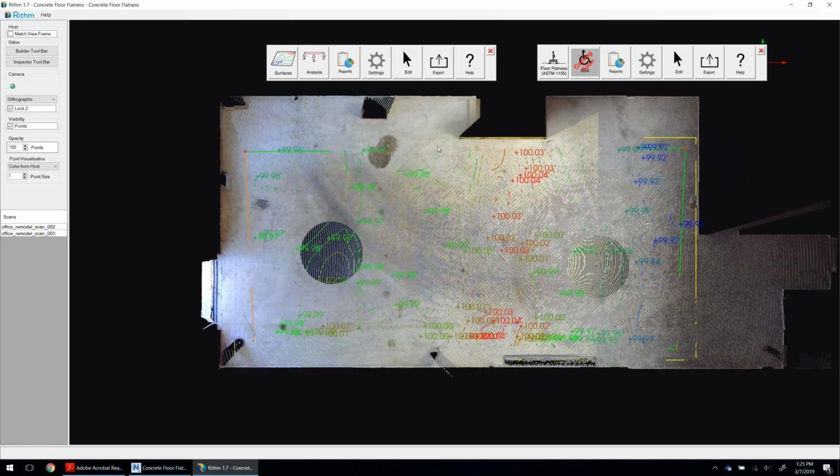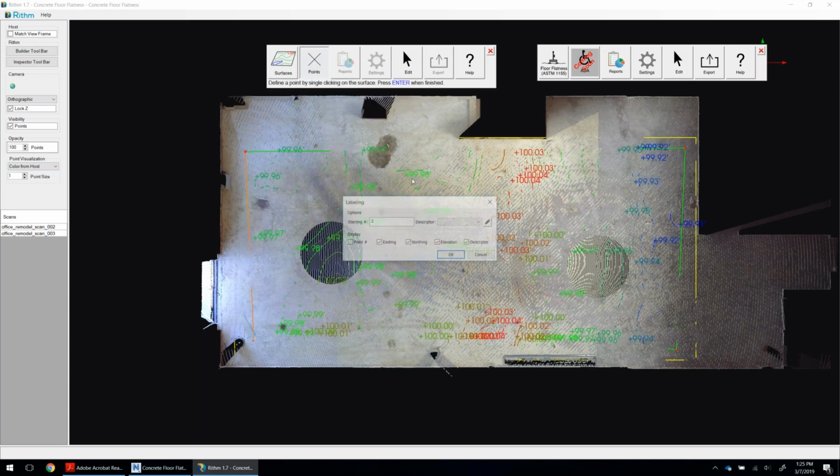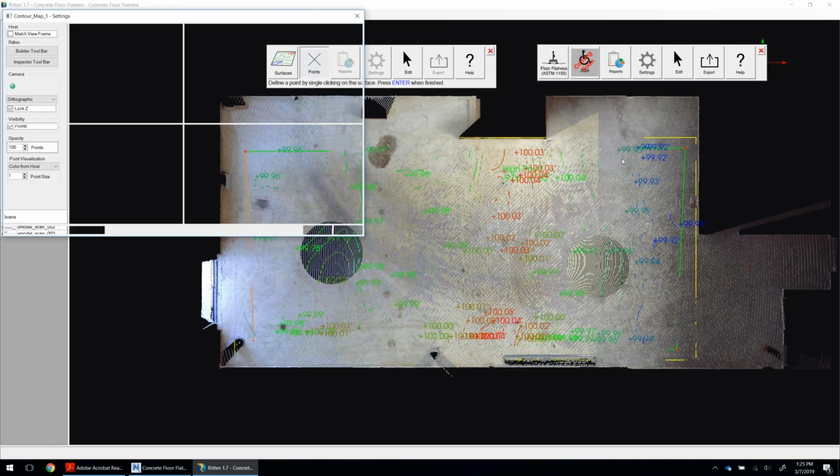So other things that we can do, we can analyze points more specifically. If we're interested in very specific, let's say high and low points, I can create any number of points and specify whether I want to display eastings, northings, elevations, and then I can locate these points for the purpose of, let's say, marking a high point over here, stick a low point over here.